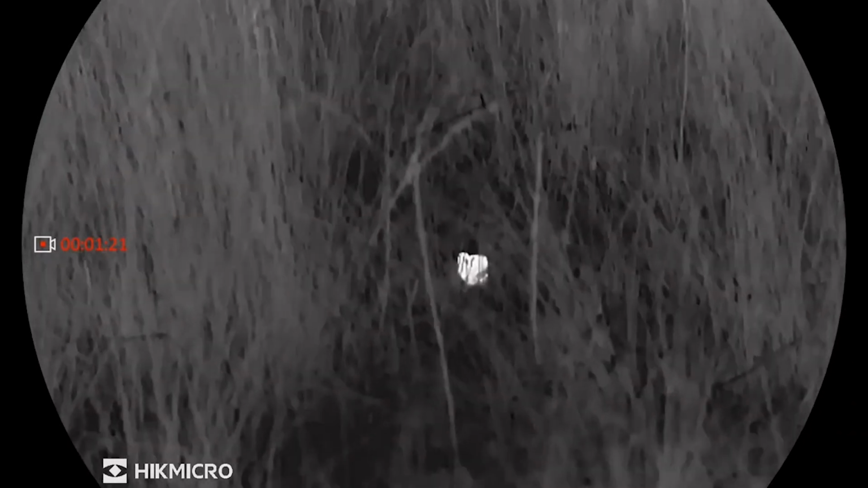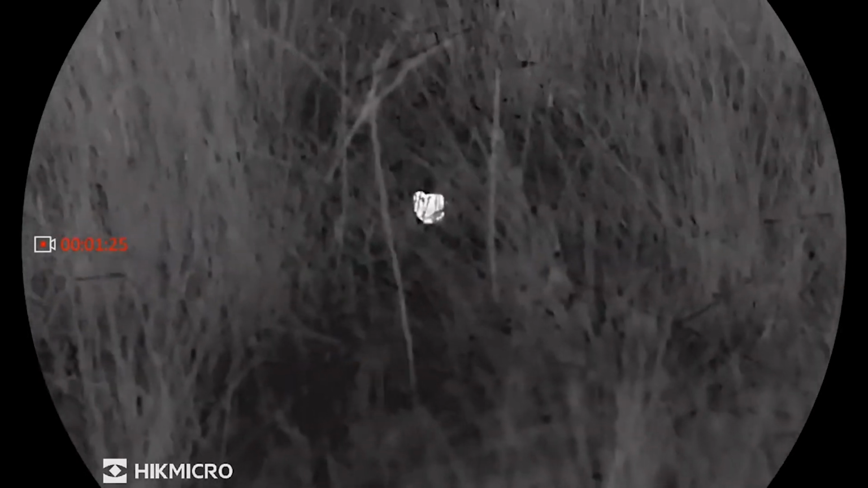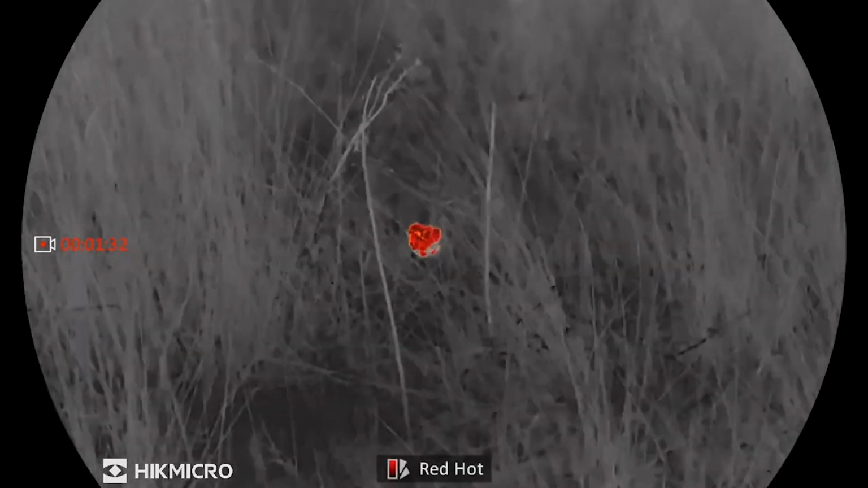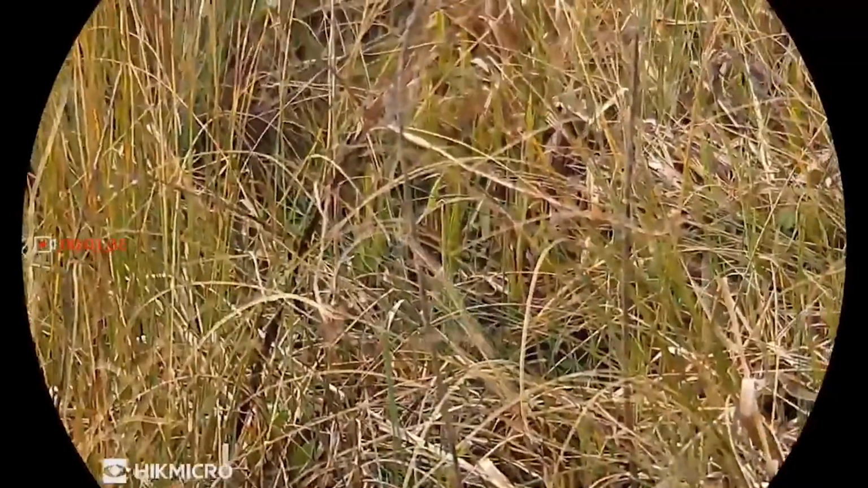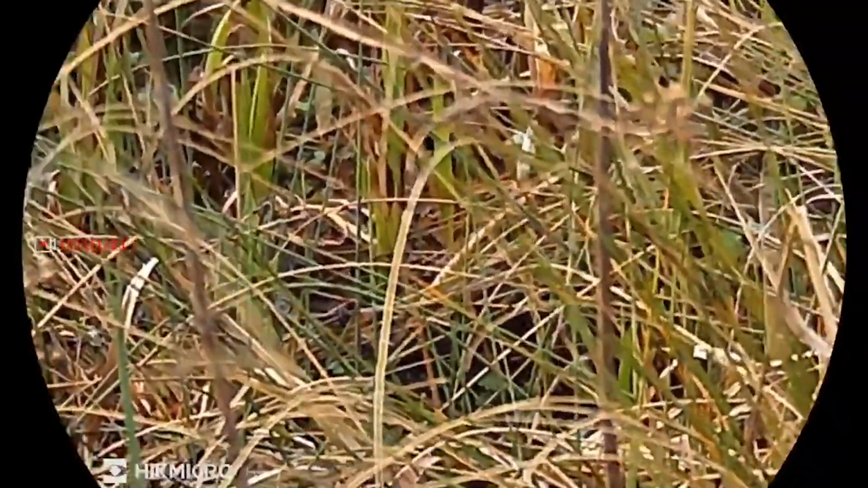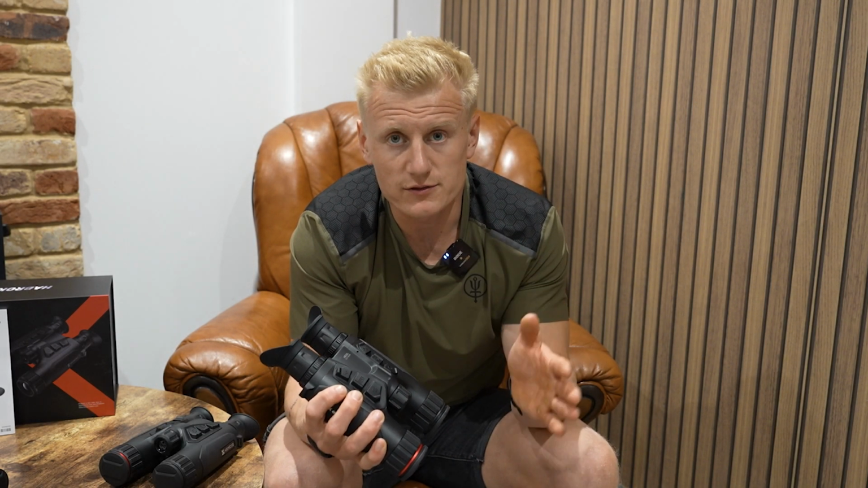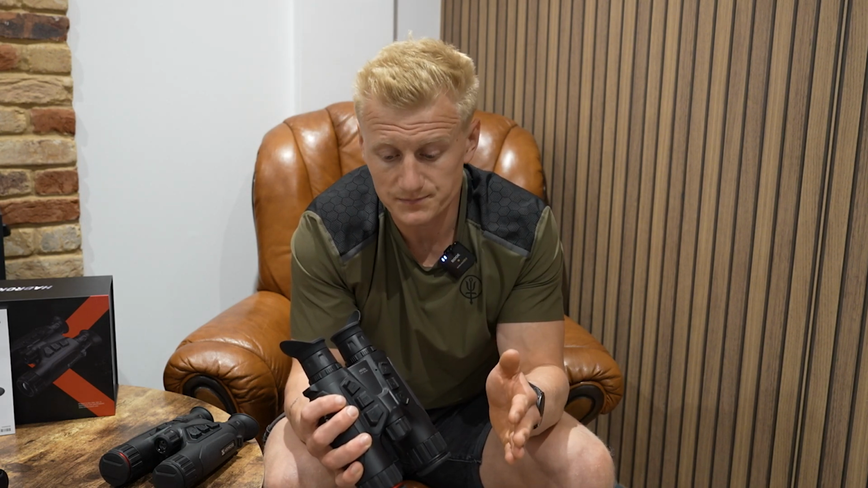This is the same sensor as what they're using in the 10mm Lynx, and they have equipped this with a 4K camera, a 4K CMOS camera that can be used in day, night, and it has that awesome twilight capability. So this is a product that is very much geared towards deer stalking, foxing, and ultimately the nature observation market. It can transform seamlessly from day into night thanks to that twilight system.